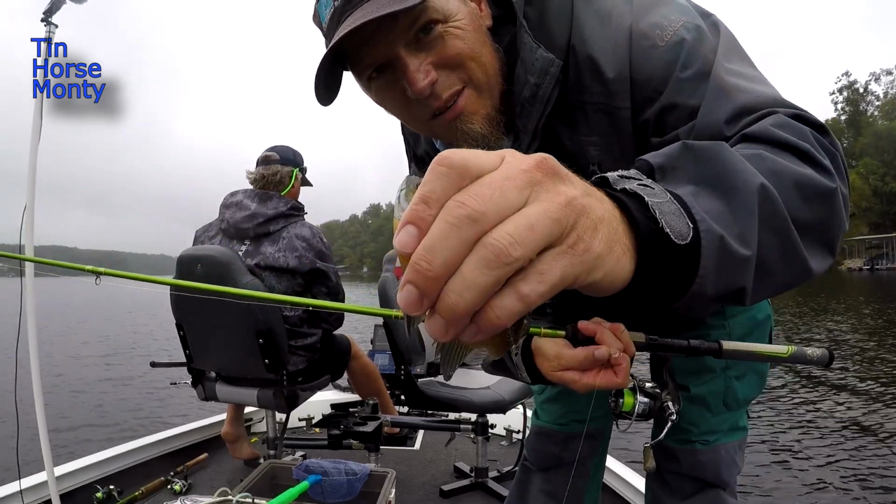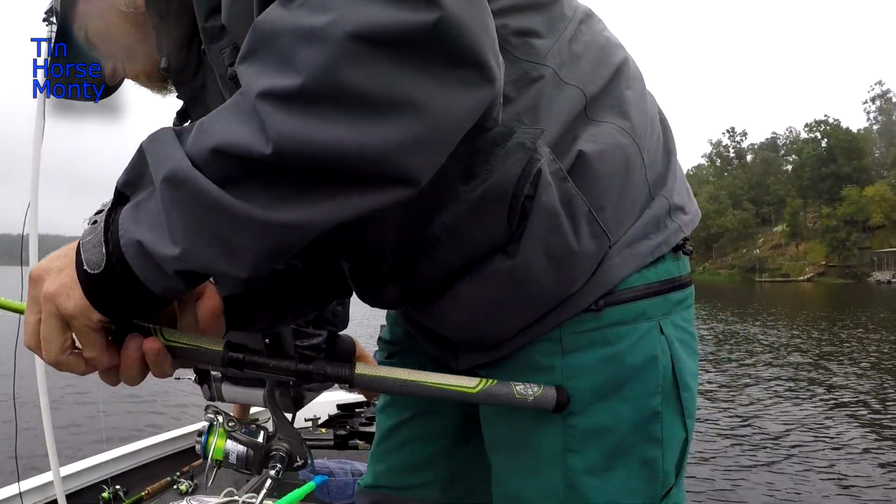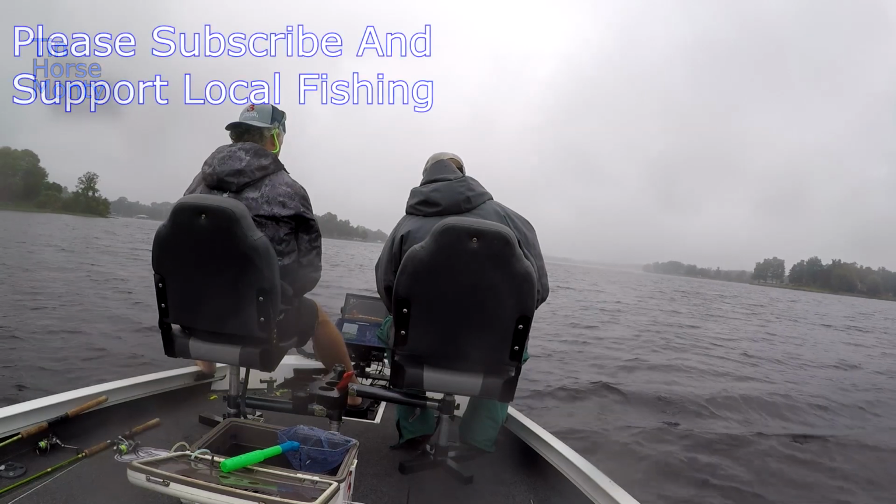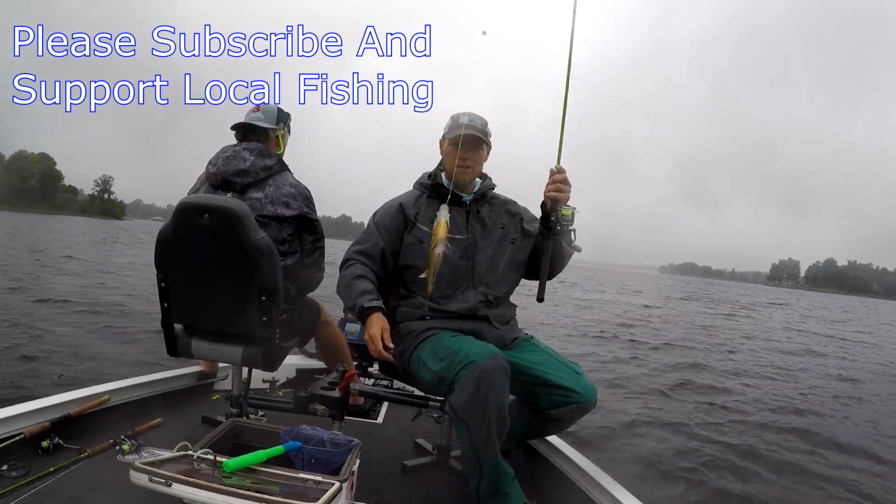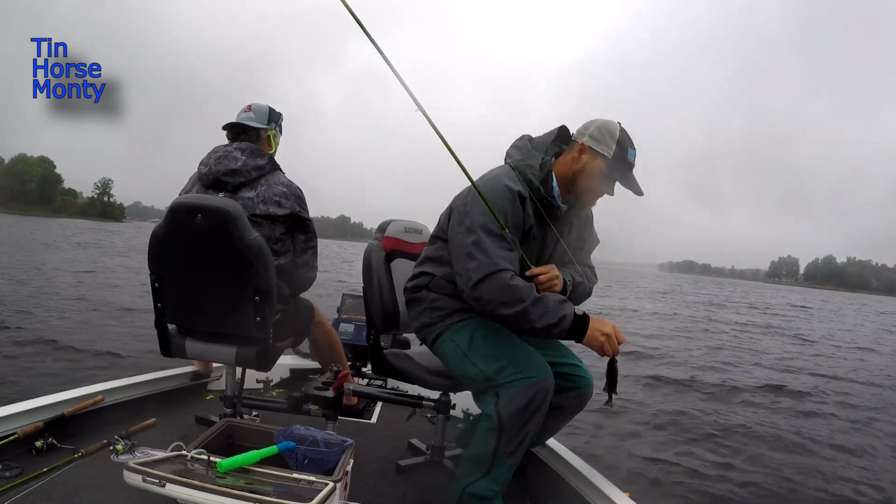Caught me another minnow killer. Of course I gotta drop it in the boat because that's what I do. No, I wasn't. I was about 7 foot down.